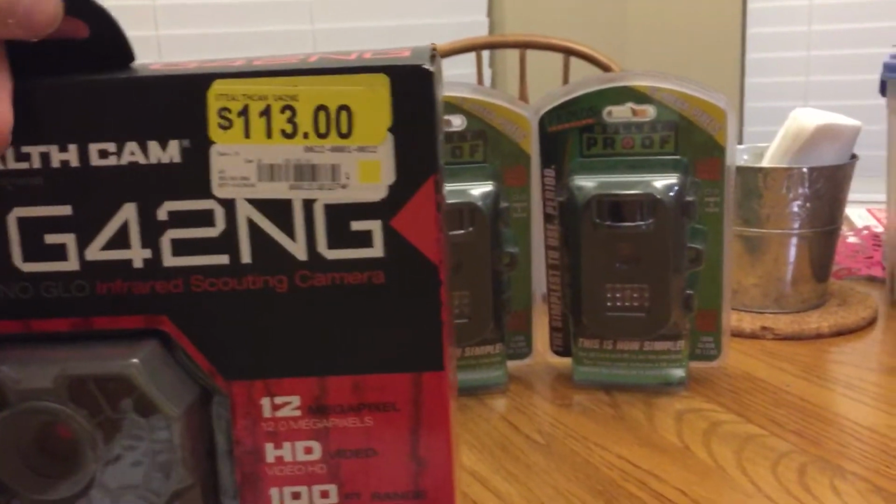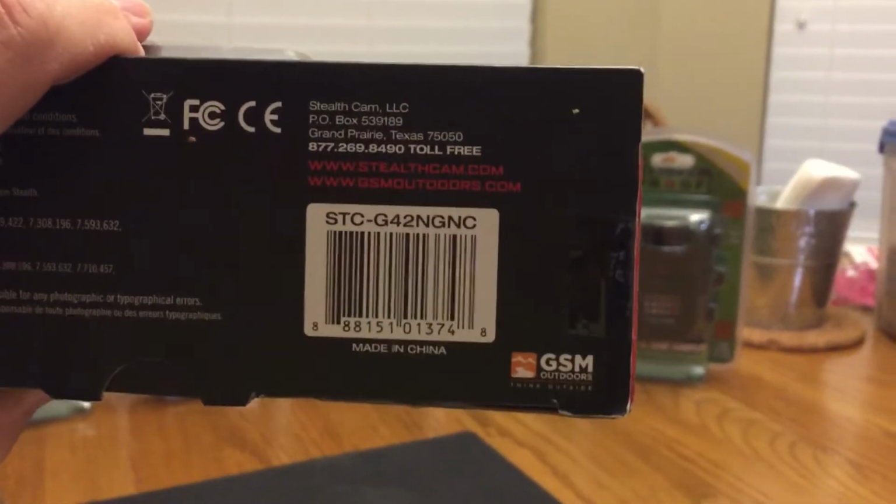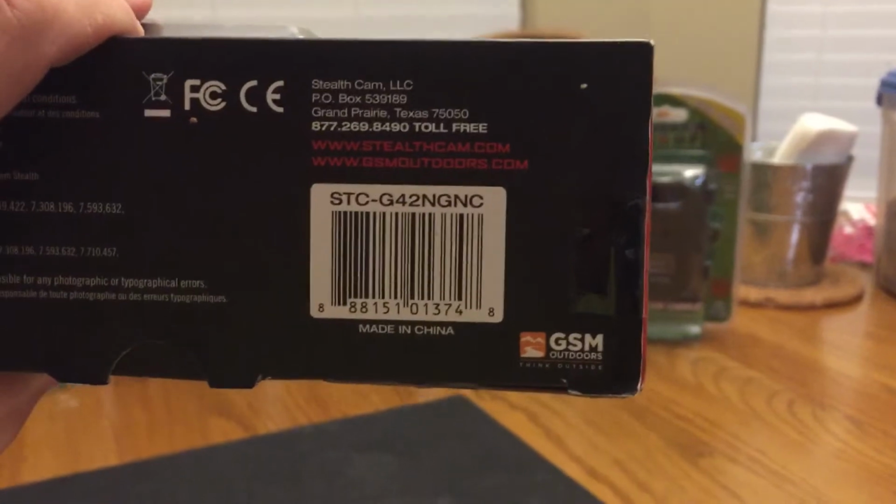And then I just happened to go in another Walmart that says they don't have anything. And this was sitting behind the counter, marked at $113, and of course it was $30. So that's the tag from that one.